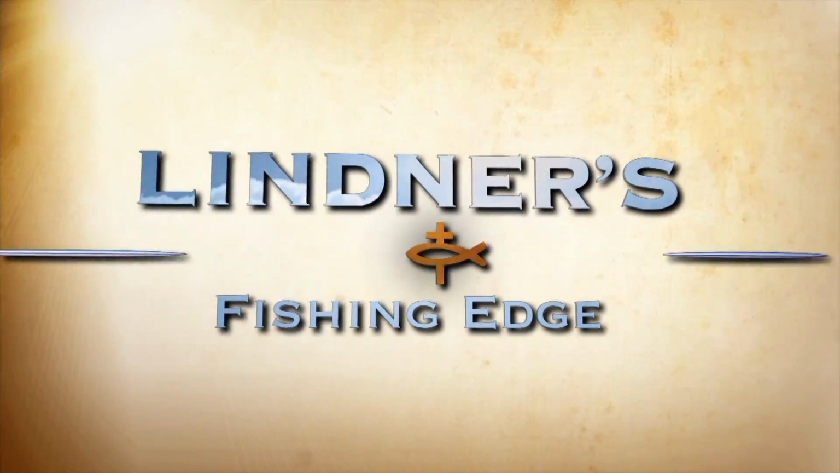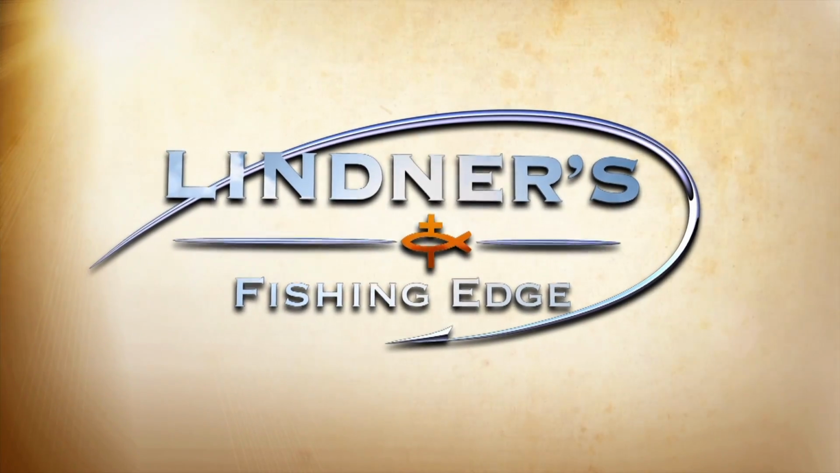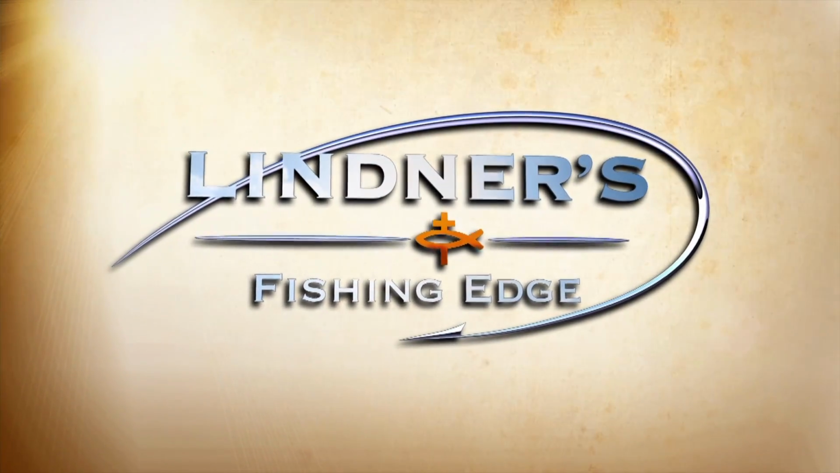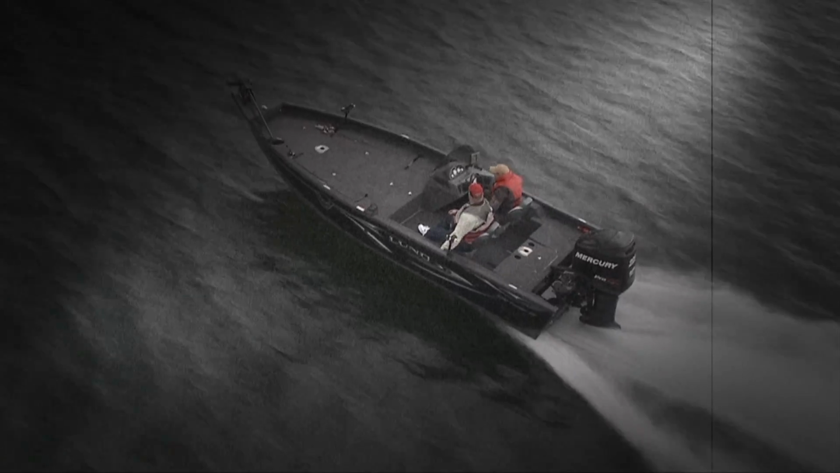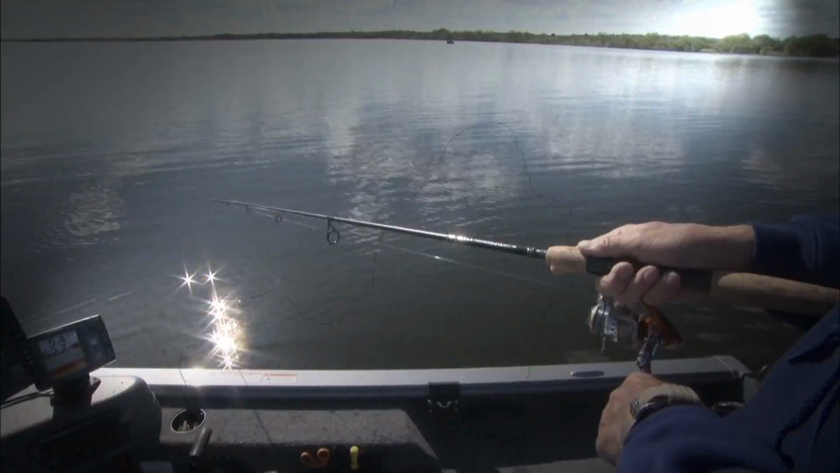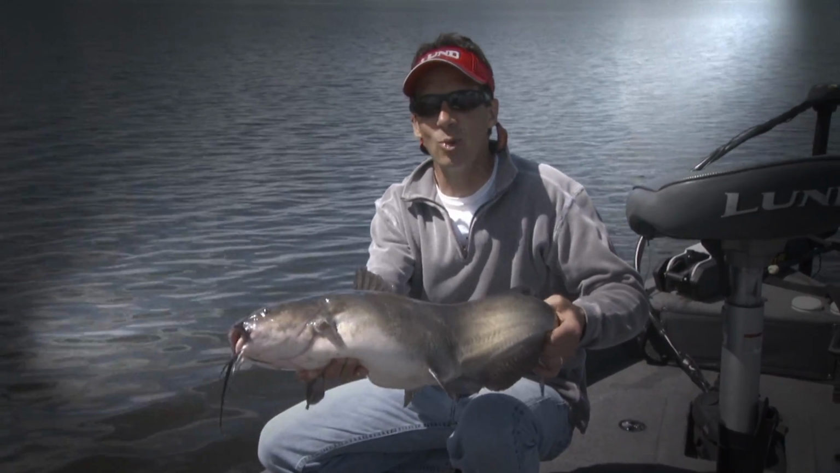Look at the size of that bird. Wow. Look at the size of that pike. I wonder how many of these guys are in here. That's one thing fun of exploring new water.